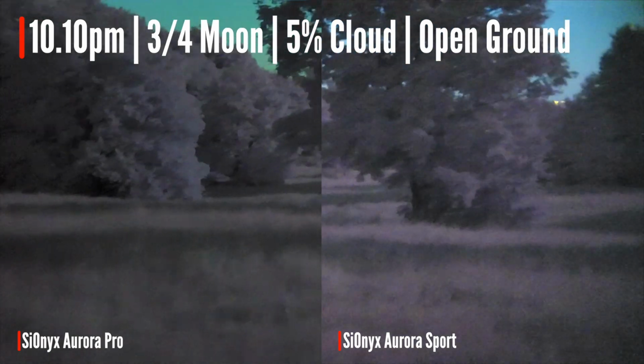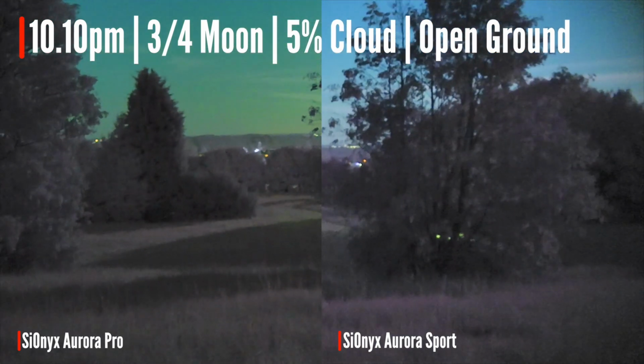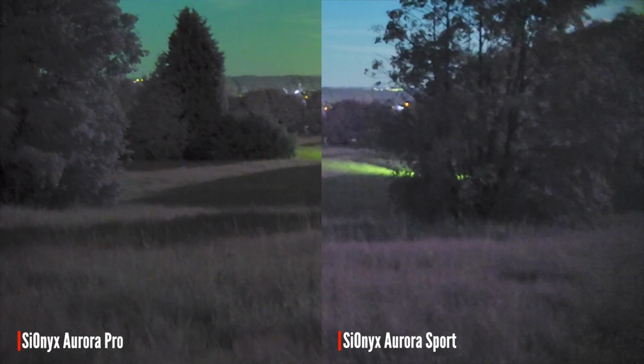Sport's doing okay with the moonlight, quite a lot of moonlight. There's no ambient. There's no other light sources other than the moon at the moment. And obviously Phil down there, but that's not doing too much. But you can see how much that shows up. So that's these two.